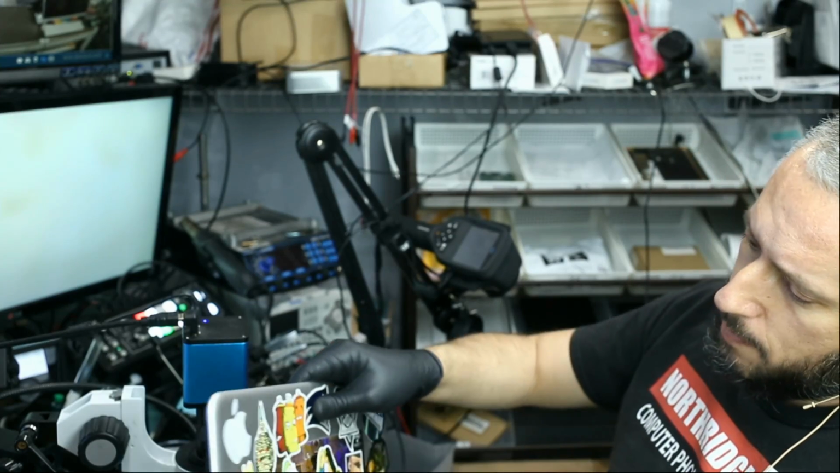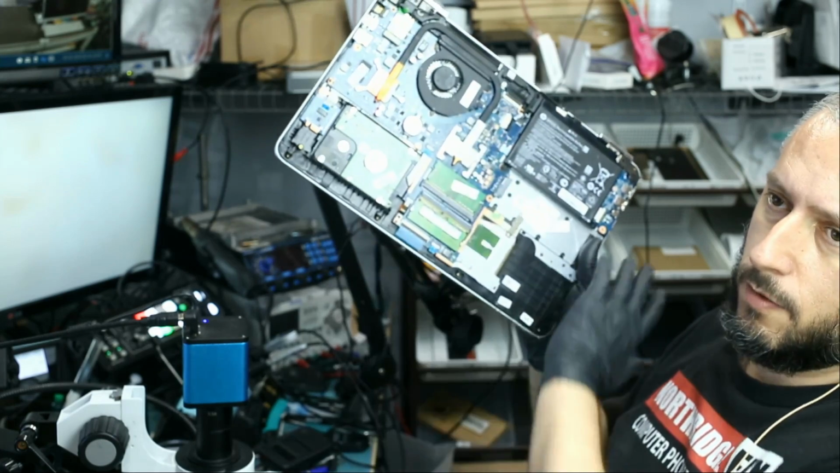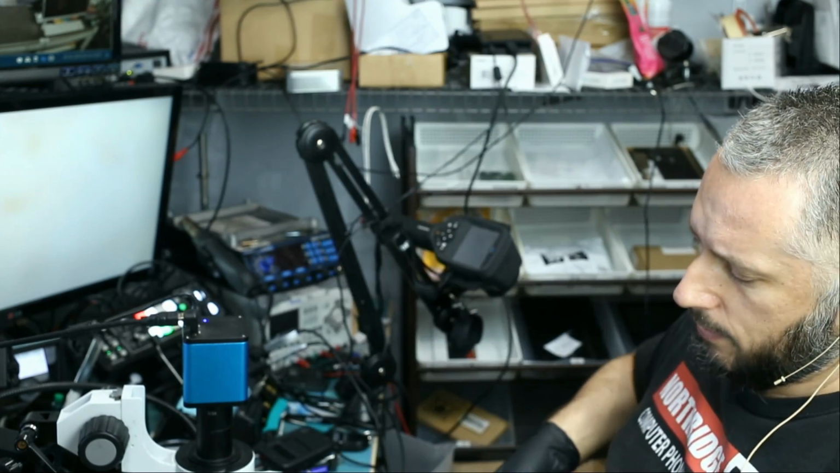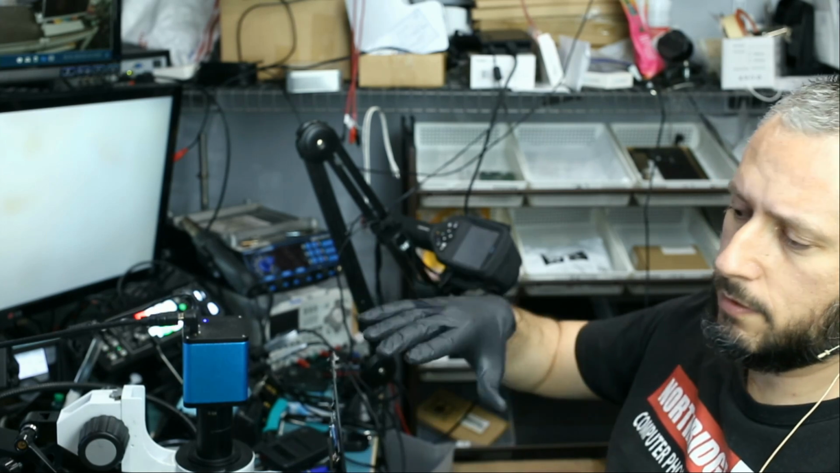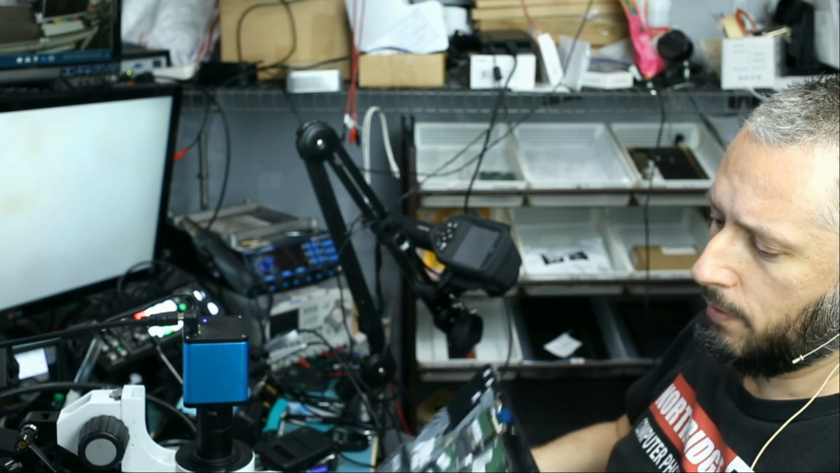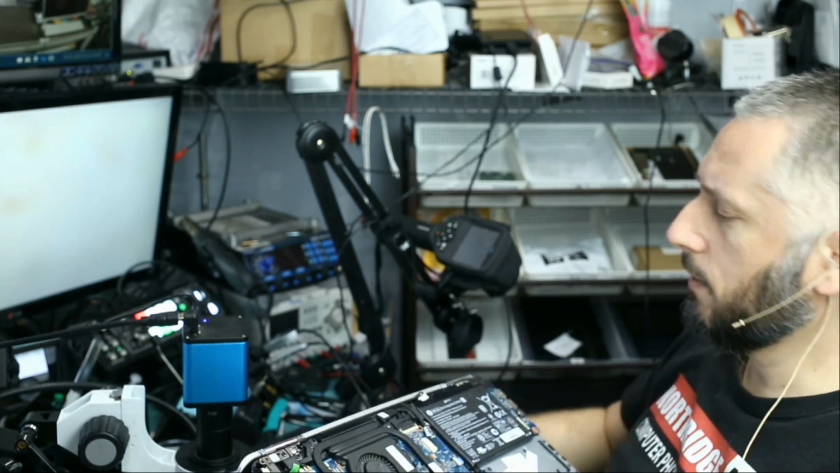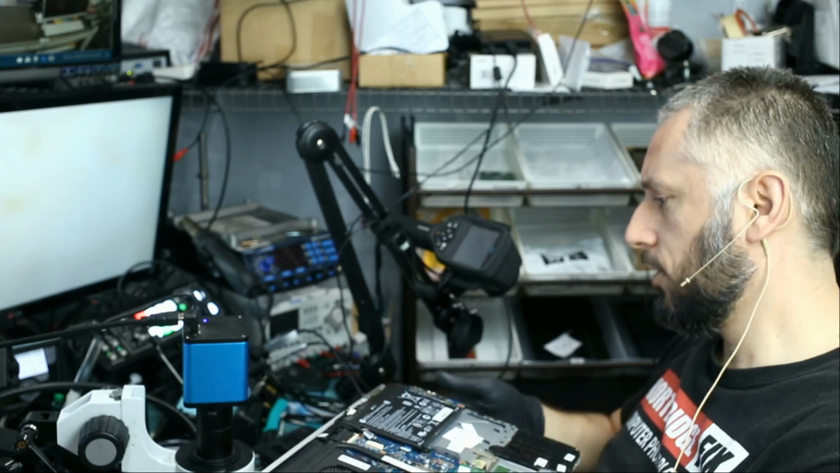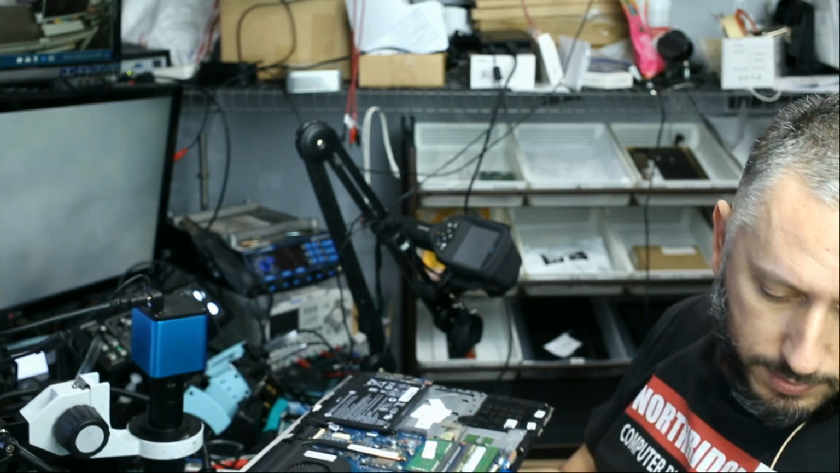Here we have an HP laptop that came from a pawn shop. Already took the back cover, and the laptop does not power on. The power button does light up, but the laptop does not power on. The CPU is cold, not hot at all, which is an indication that the computer is not powering on. Even though the power button is on, the computer is not on.